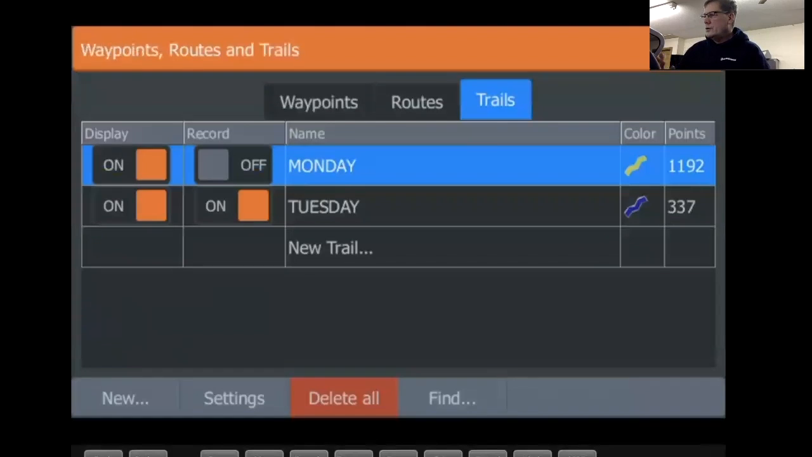Here you can do different trails for different days of the week. So if you're at a lake for the weekend or a week or something like that, you can do different trails for each day of the week. So for example, let's say I went out fishing on Monday, and it was recording, and it saved it up to this palette color 11 yellow.